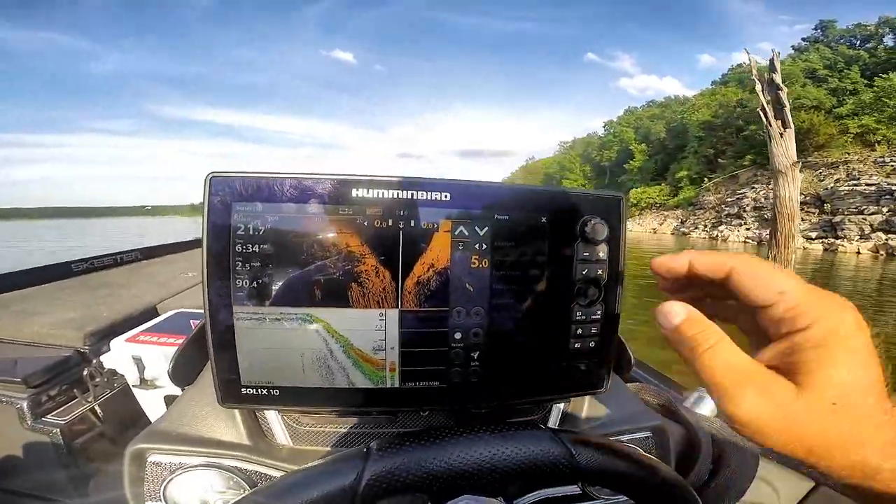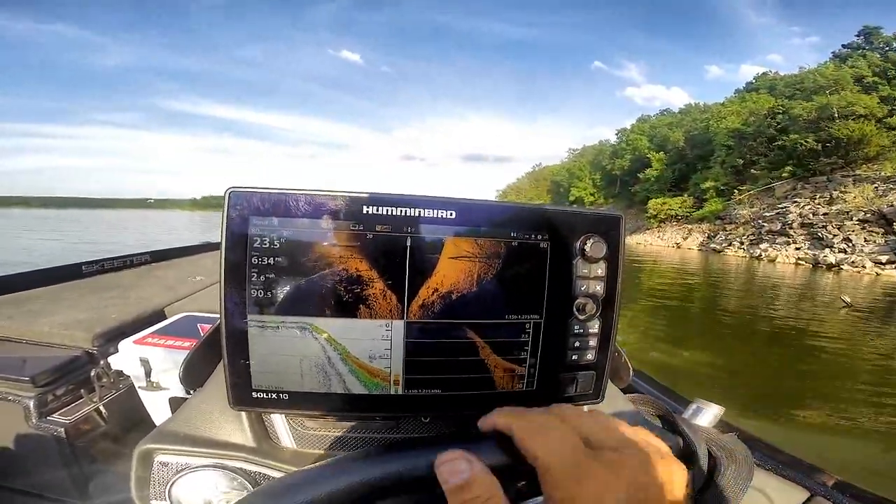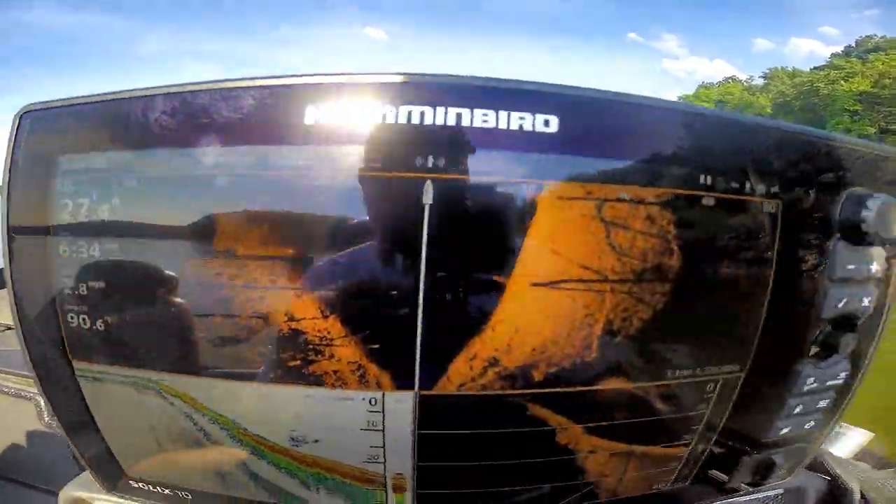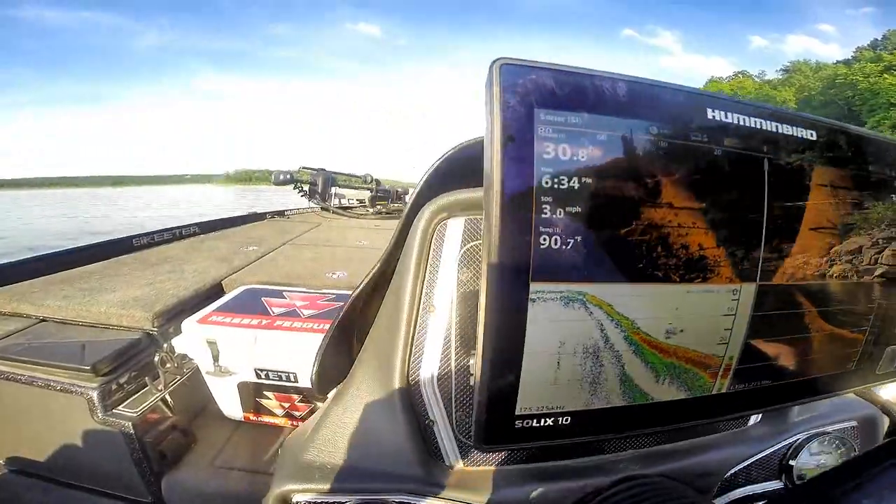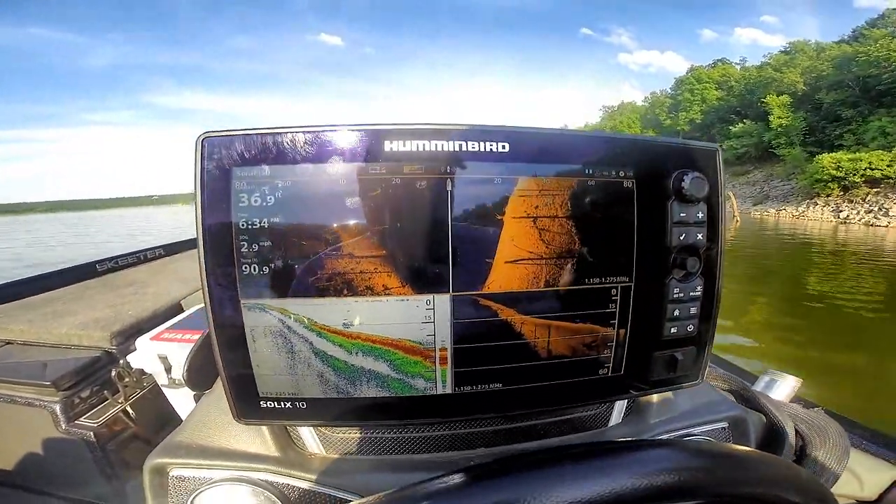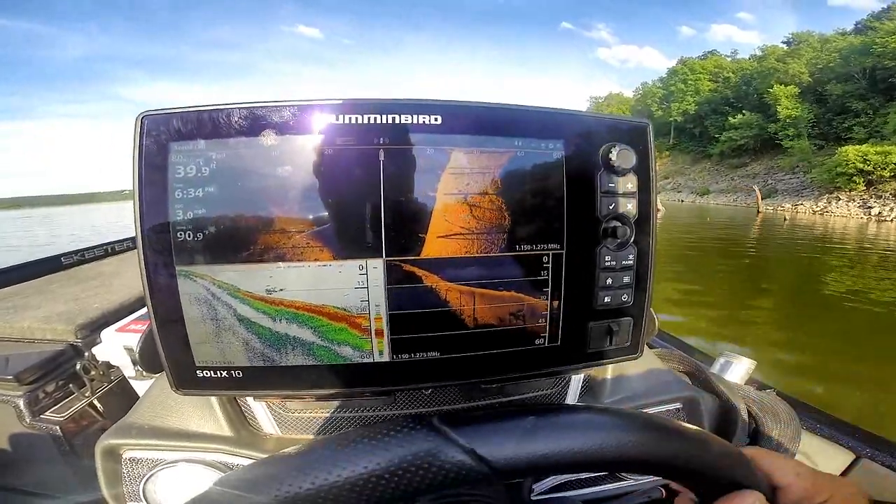Look at that stuff. It's straight out of the box settings. Awesome, amazing, detailed images. What do you expect? It's a Humminbird.